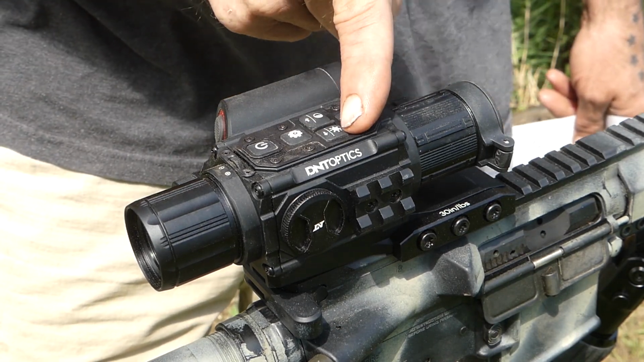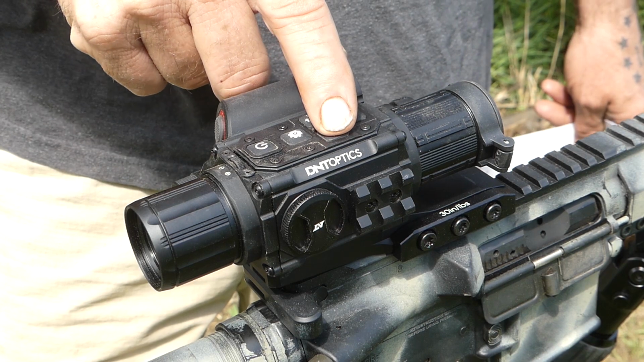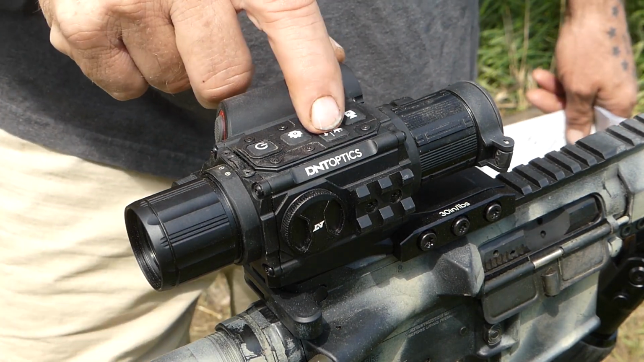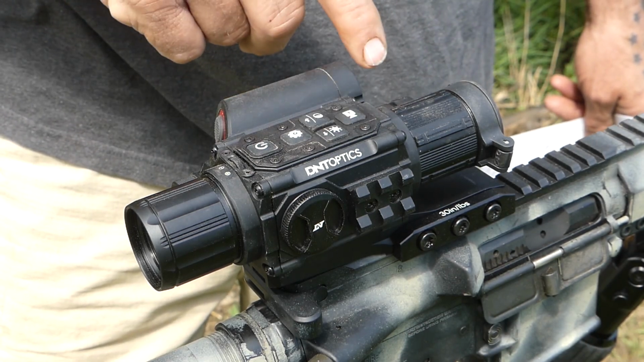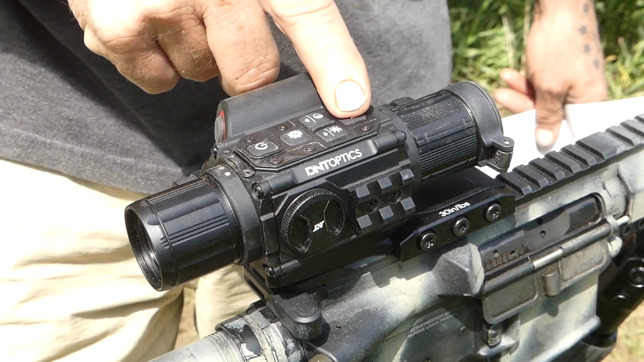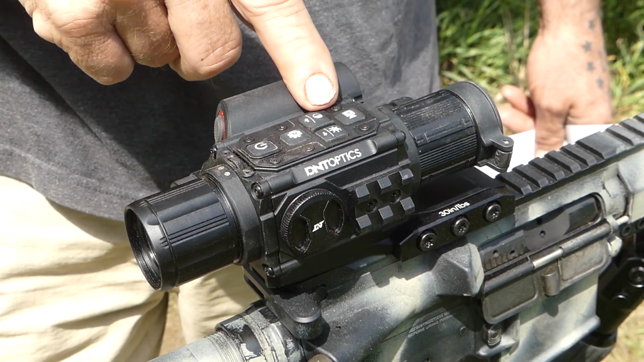Over here you have your brightness button, so it has a sun on there, so you just press on that and go through your brightness settings. I think there are 6 brightness settings in this unit, so you can dial that up or dial it down. On the front part of this, you'll have your recording button, so you'll hold that down for a couple seconds, and that will bring up your recording.